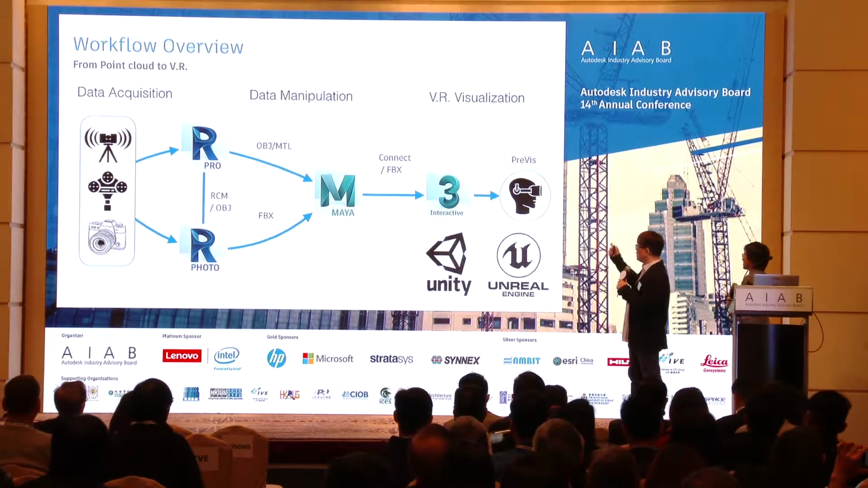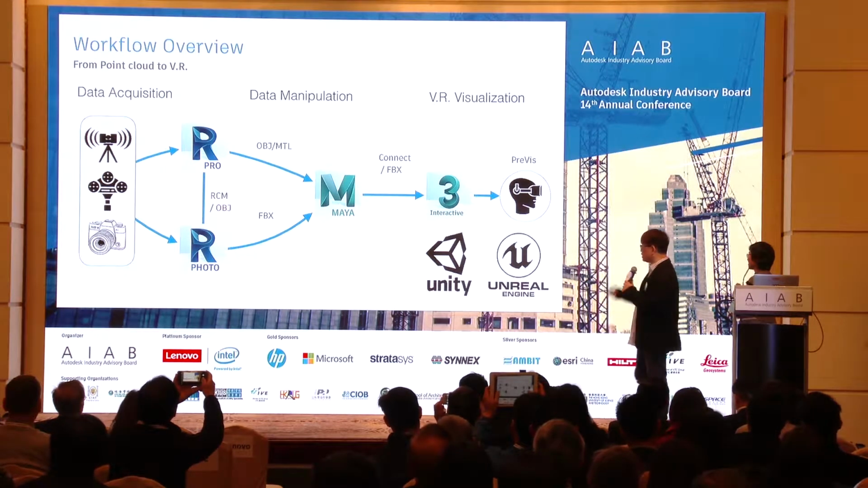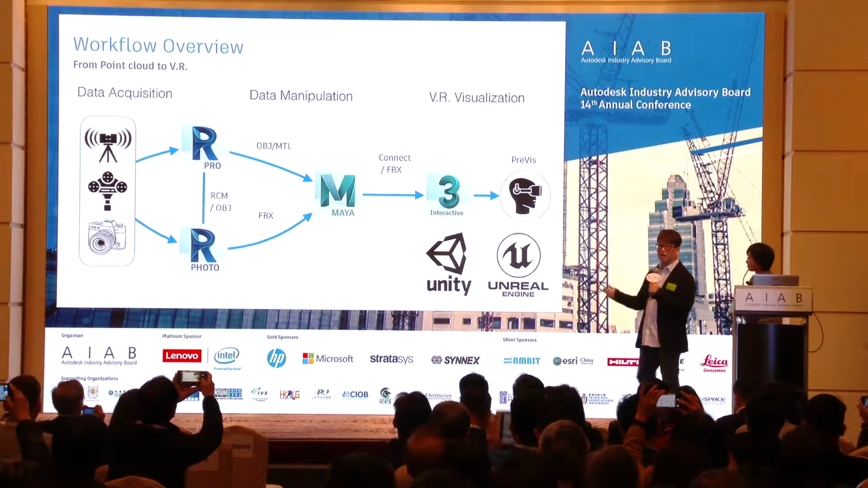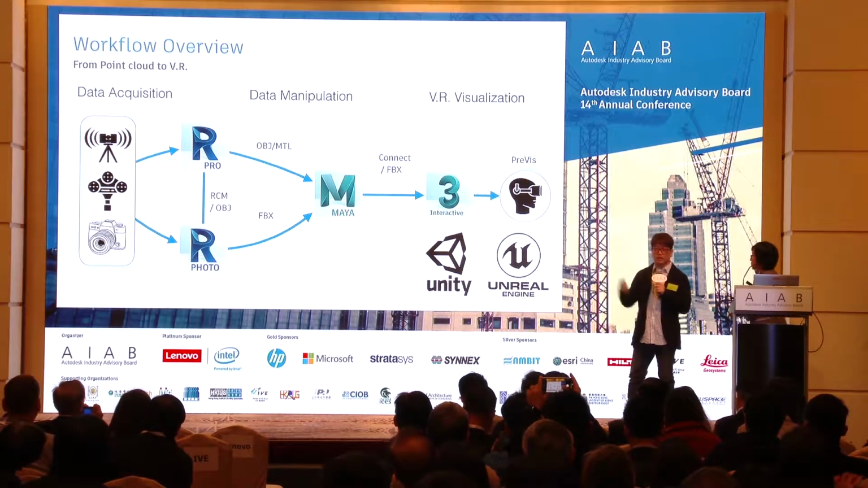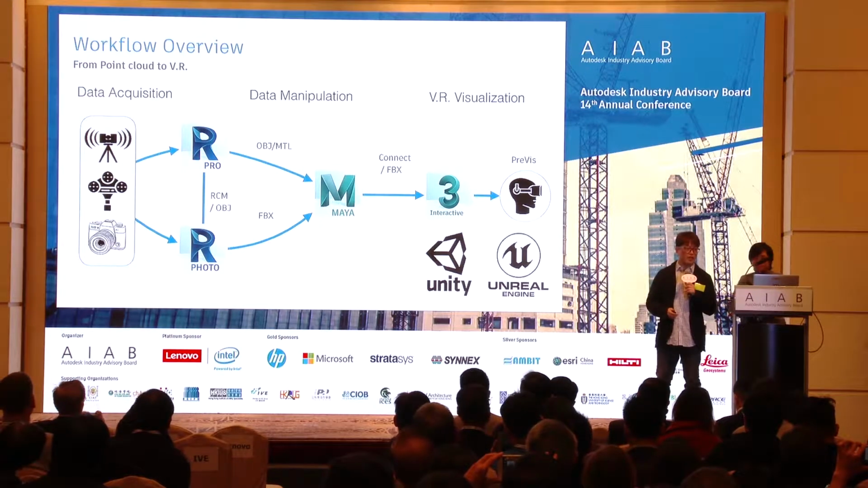And also, instead of interactive, the fast way to visualize your model, you can put those data, 3D models and textures, into Unity or Unreal Engine for further development. We also have interoperation together with those third-party engines.